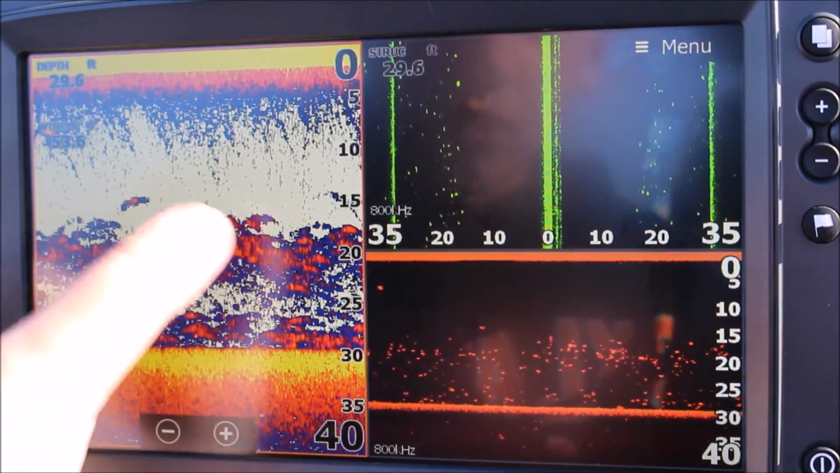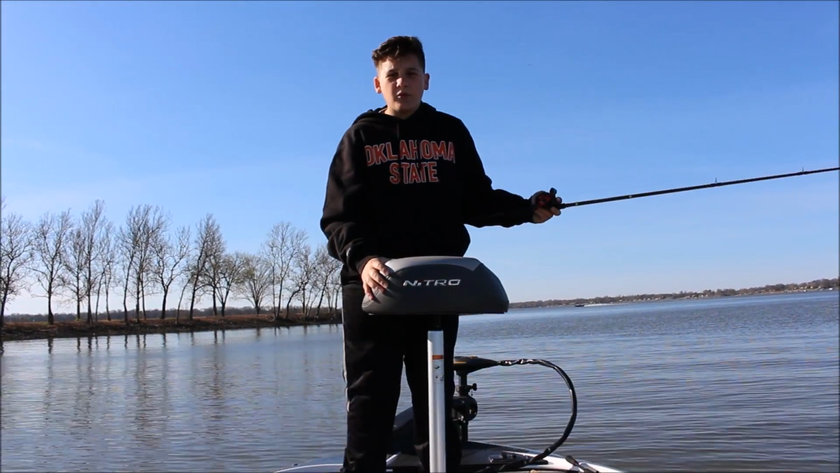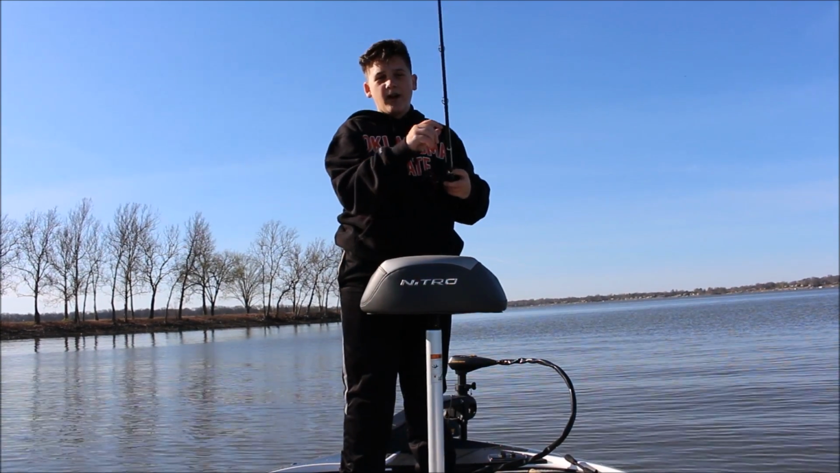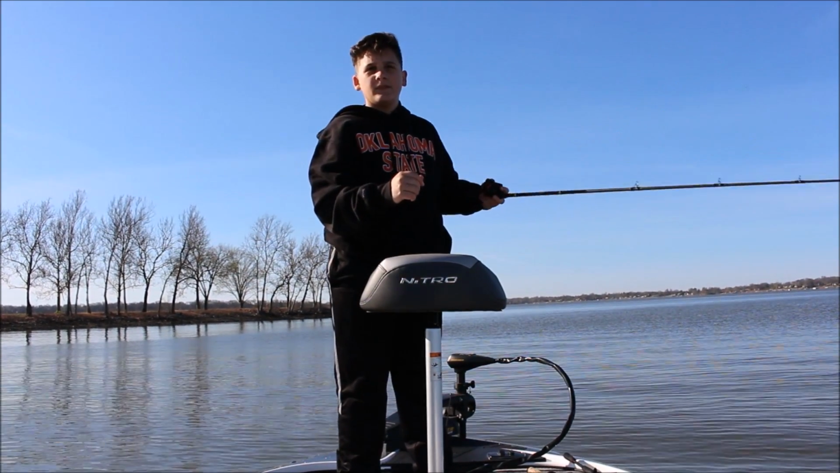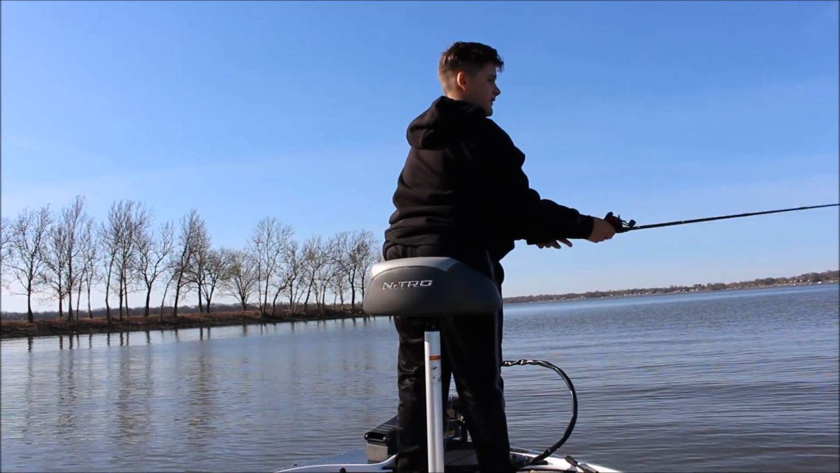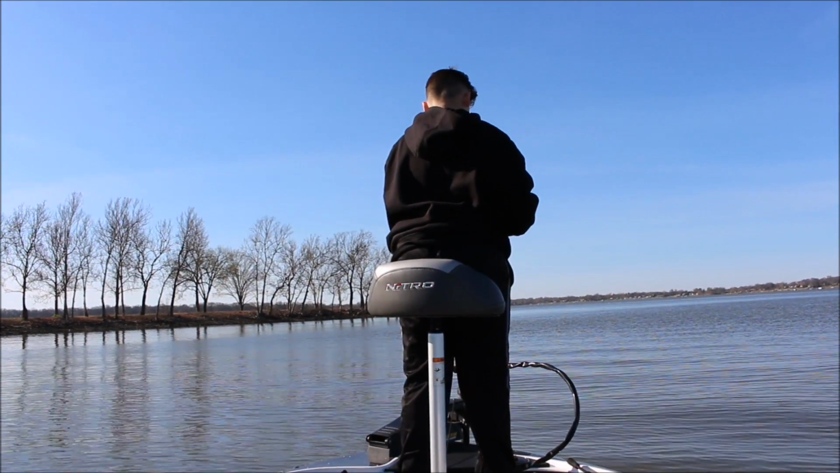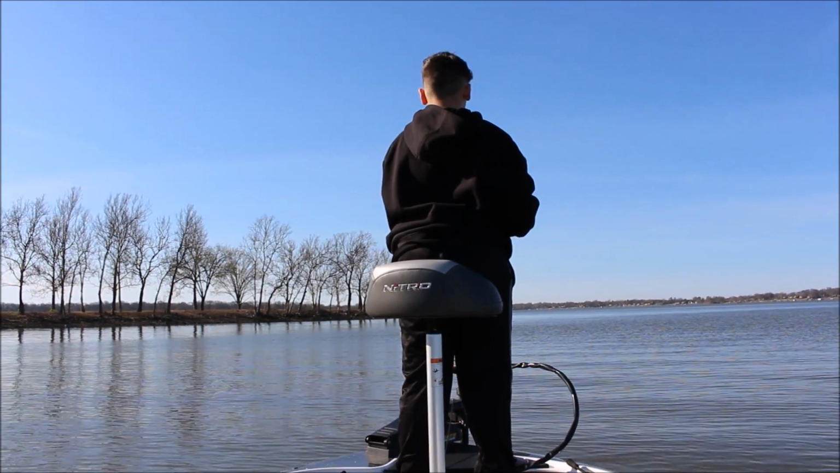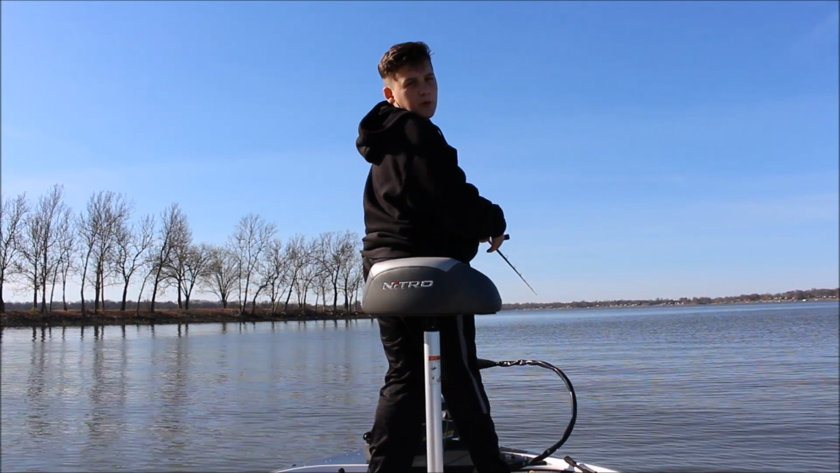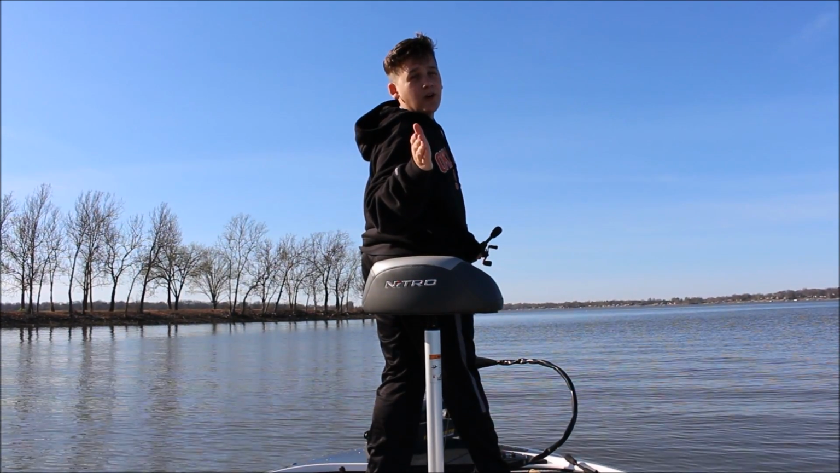So we're gonna drop some worms down in there, see if we can't catch a bass. Pretty much what we're doing is we're just getting these soft plastics and dropping them down to the bottom. Oh yeah, and guys, if you were wondering, we are on Grand Lake of the Cherokees in Grove, Oklahoma.